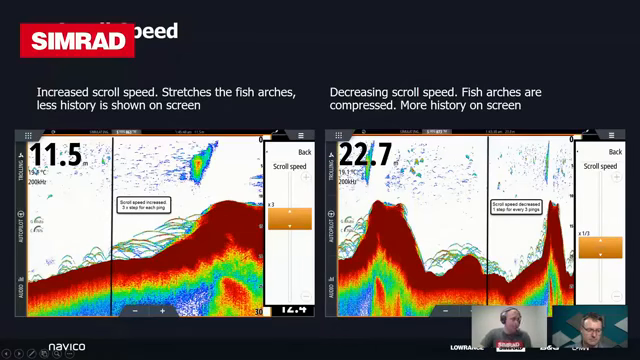If you're moving really quickly, increasing the scroll speed can help stretch out targets and make them a little bit more obvious to you. Conversely, we've also got a scroll speed which is lower, and that will bunch the targets up and make them a little bit more dense. So basically, on the left-hand side, we've got ×3. For every ping, we're moving 3 pixels or 3 steps across the screen. On the other side, we're only moving across 1 for every 3, so it makes the image more dense and